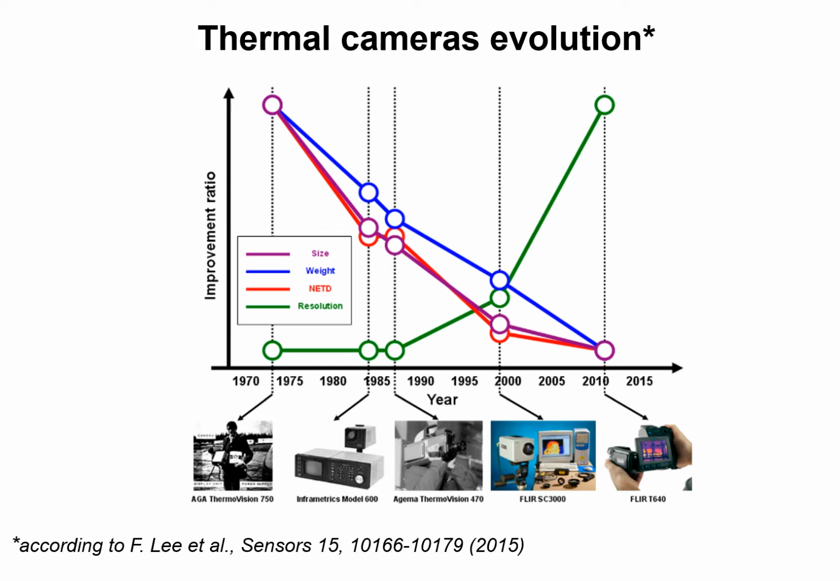There is a further advancement not shown in this image, which covers till the year 2015. In fact, recently, thermal cameras entered the consumer market as low-cost devices, that is, devices that can be, for instance, added to a smartphone.